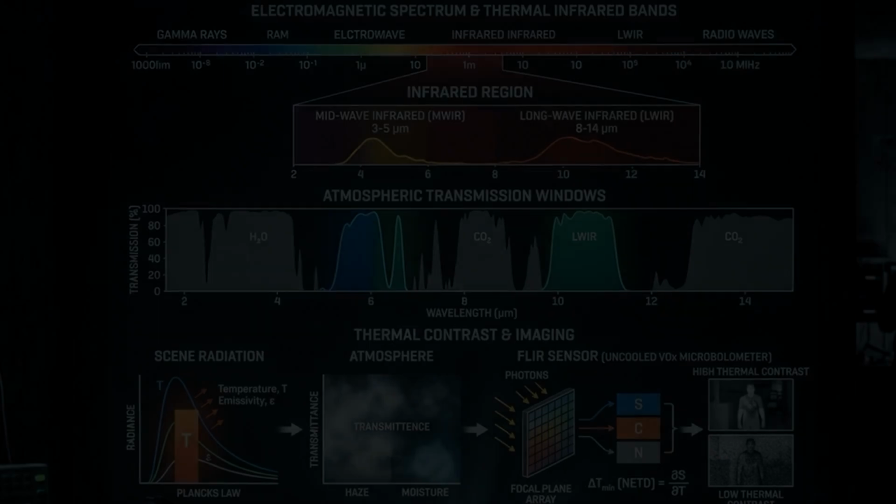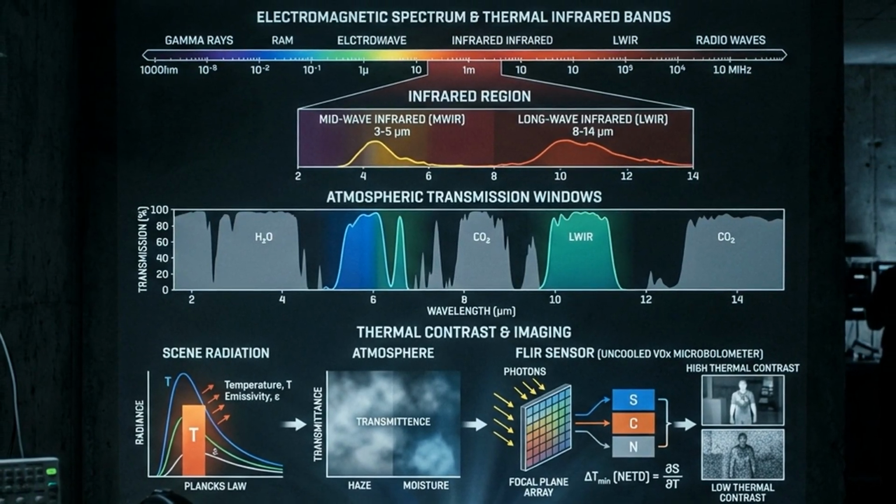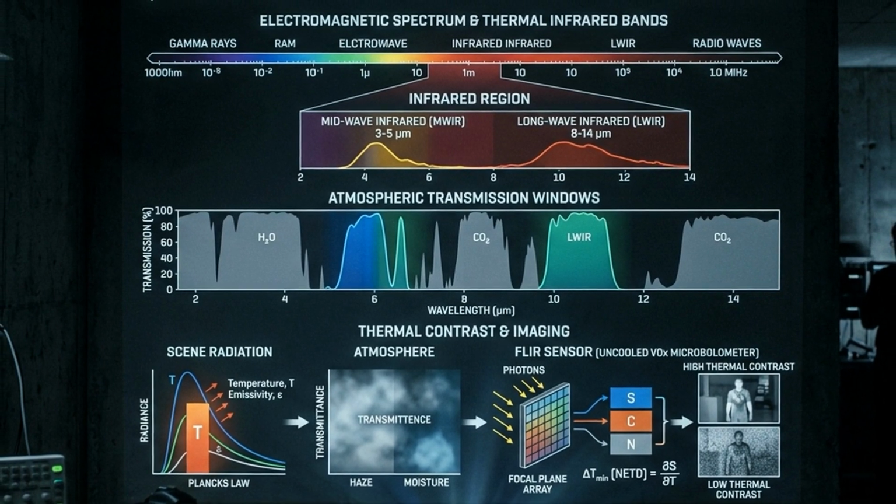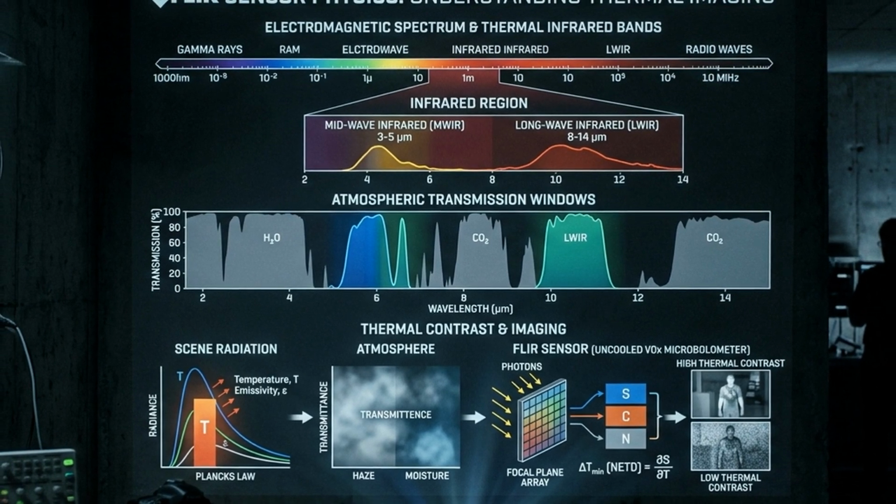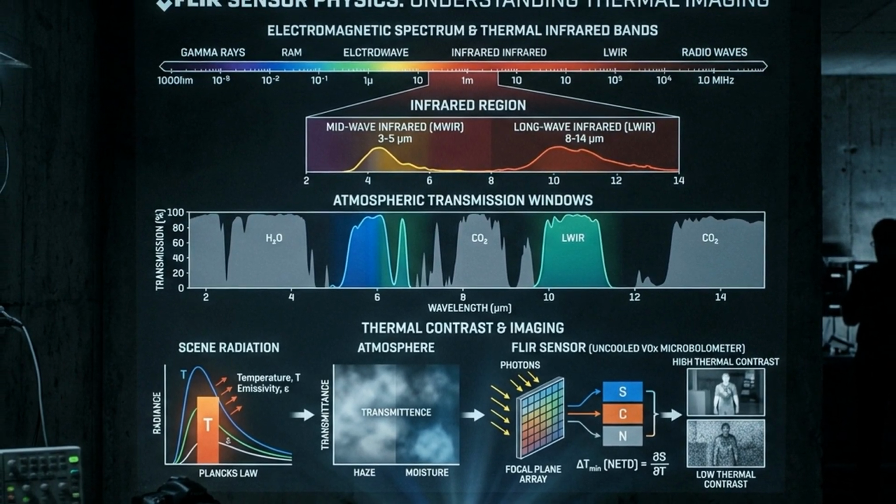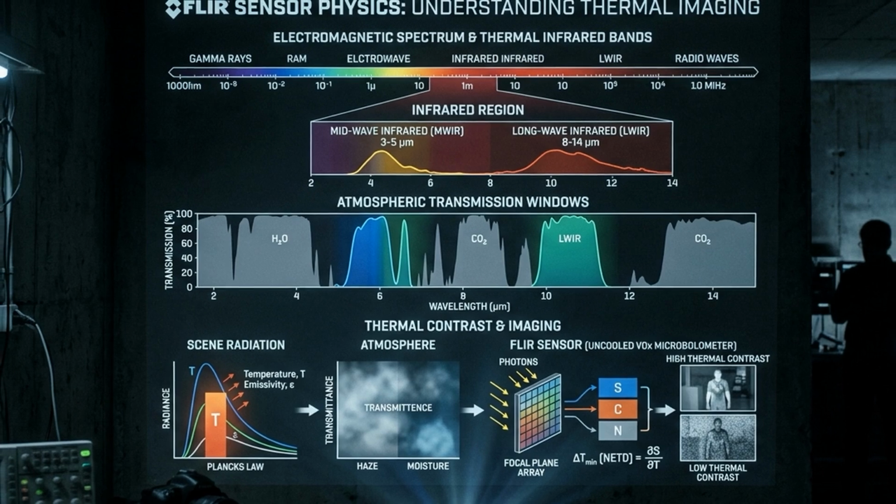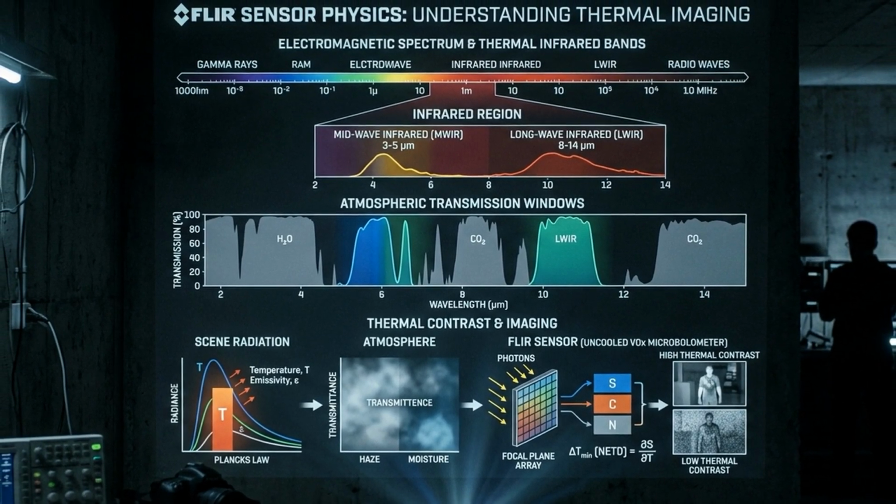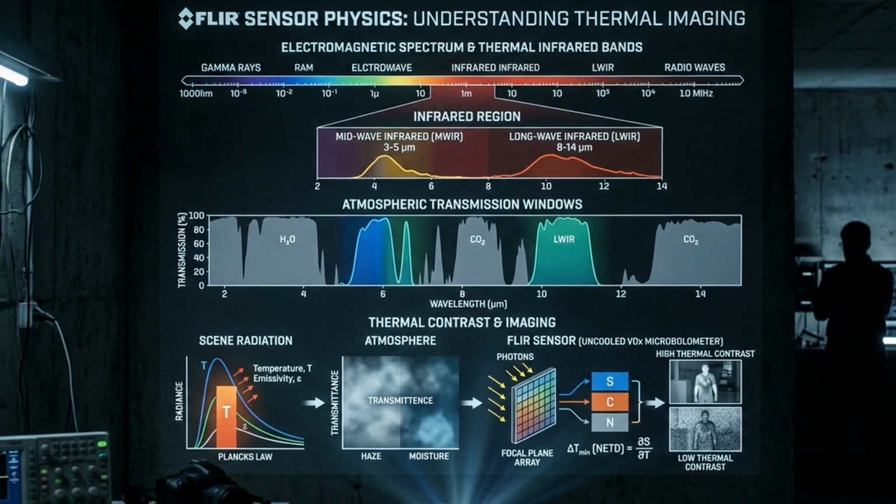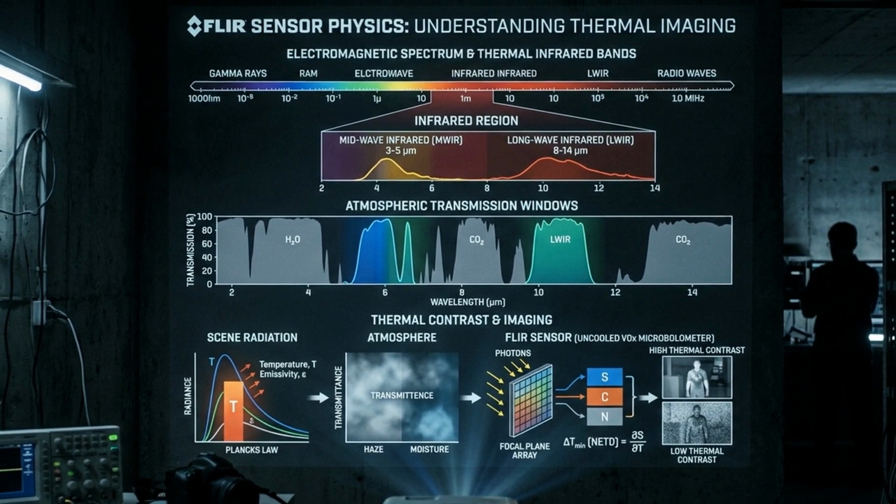Here's where most commentary goes wrong. A forward-looking infrared sensor detects thermal radiation, heat contrast between an object and its background. It does not measure distance. It does not determine size. It cannot confirm altitude without external reference. The two-tiered structure visible in this footage is a thermal signature pattern, not necessarily a physical geometry.